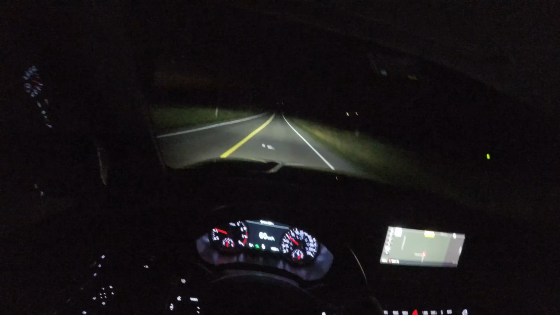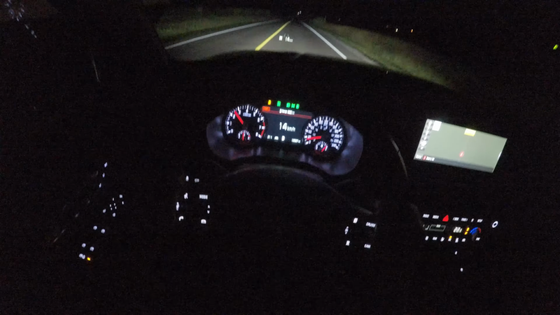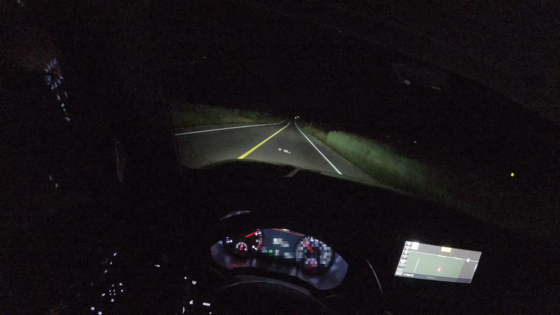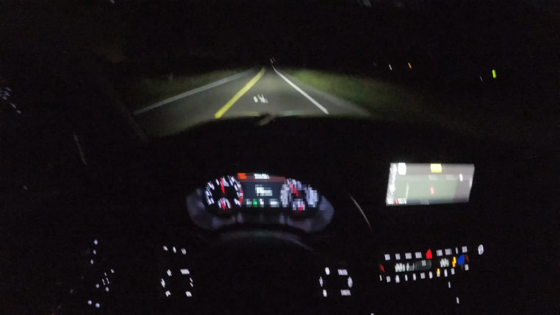Where do I turn off auto start stuff? There we go. So let's go for a launch. Sport mode is enabled. Brake down. There we go. Okay. Alright, that's enough.